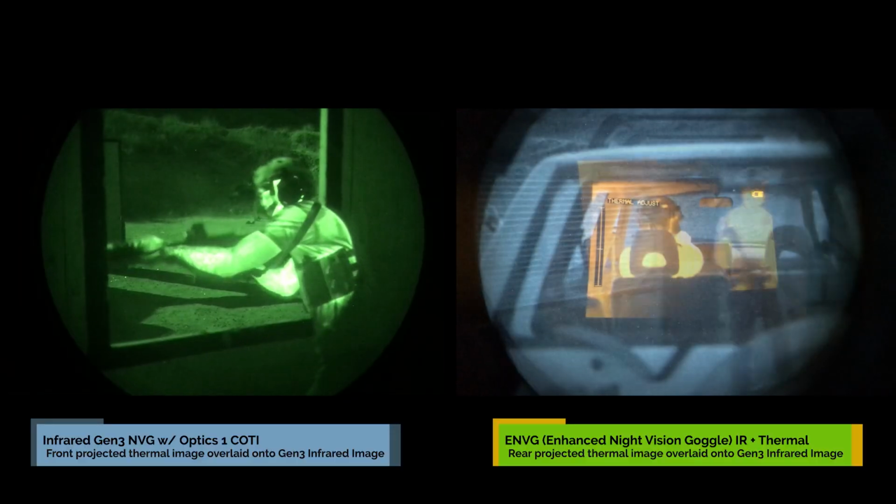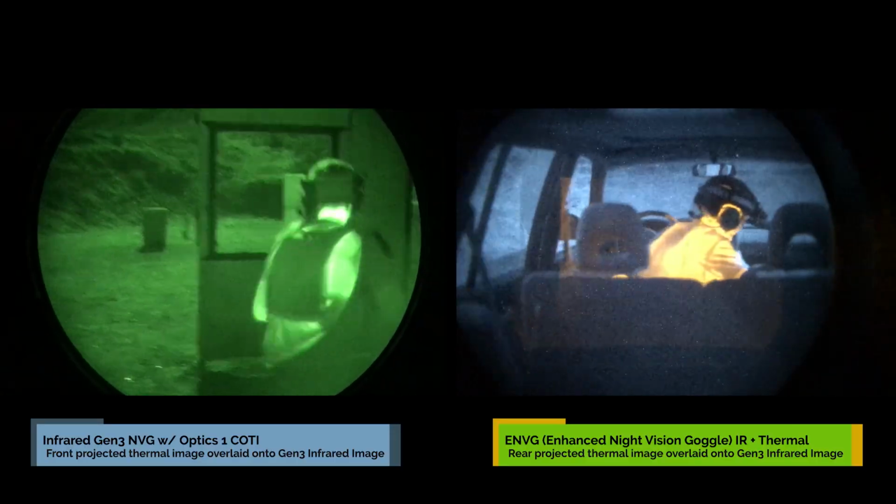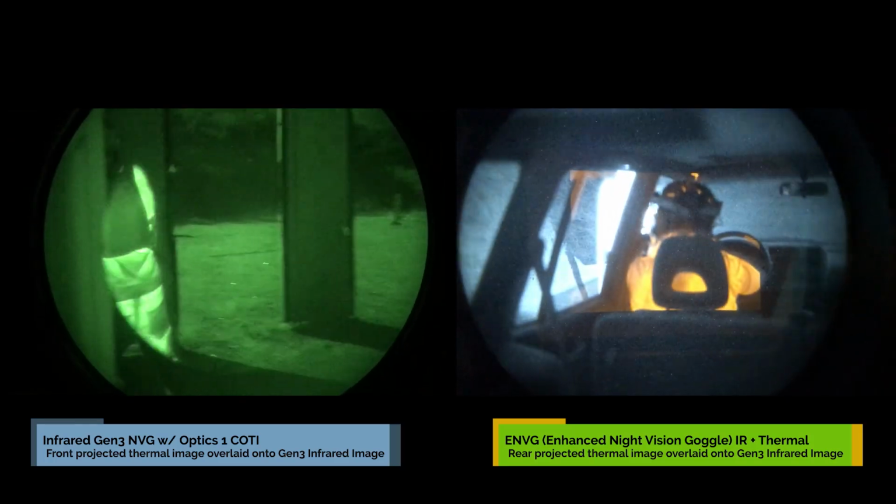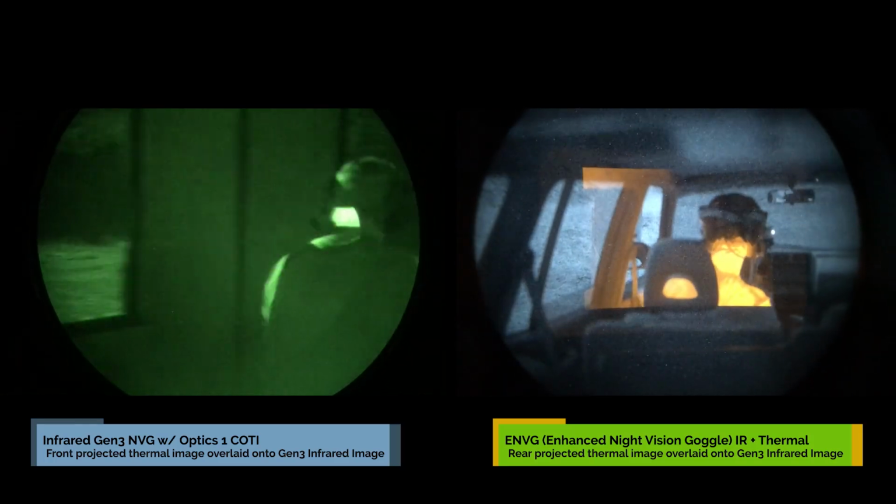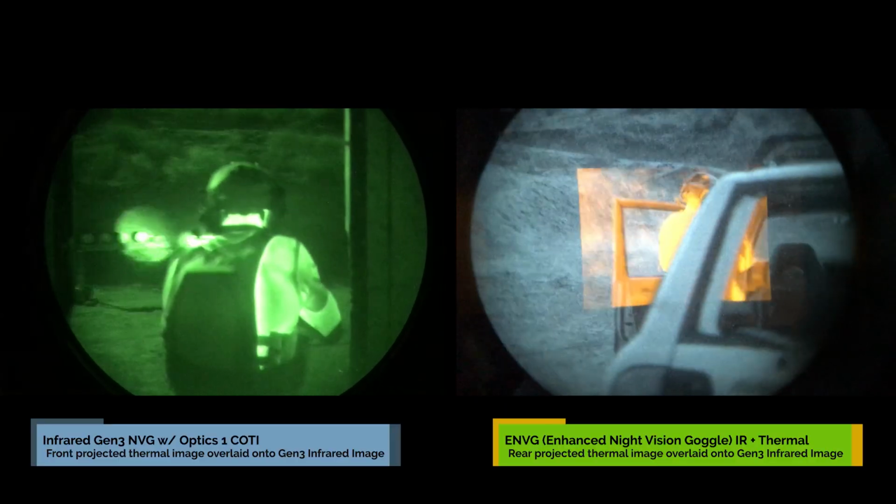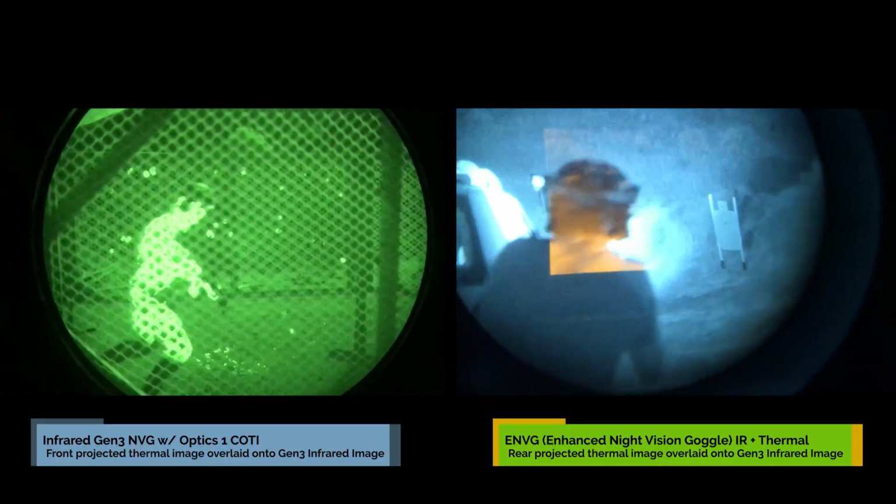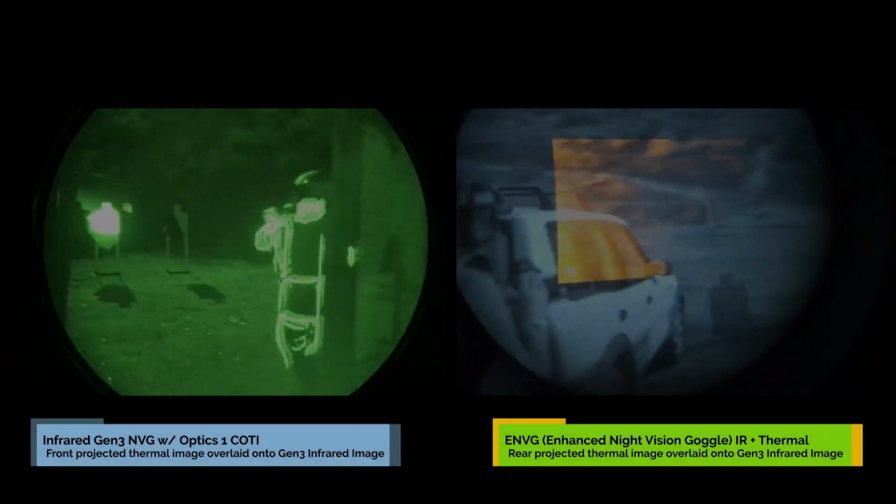Reflecting on all of this, I still think that front projected COTIs like the JerryC Pro and the Optics One ECOTI and TAD are all great systems, as they're much more affordable than hybrid ENVG type devices, and a COTI can easily be transferred to other infrared systems, thereby giving you a lot of utility for a head-mounted device.